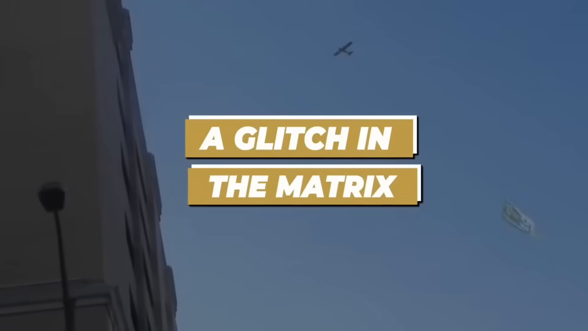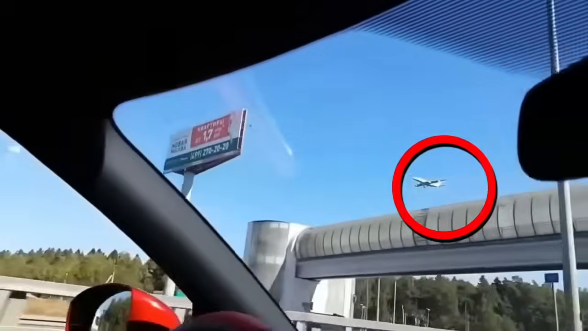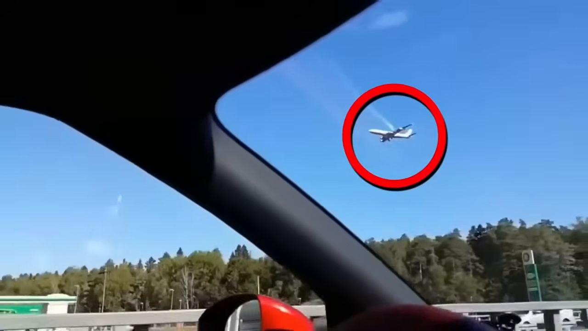A glitch in the Matrix. A person recently managed to record a clip of a plane stuck mid-air on camera. It seems like the airplane has stopped moving due to a simulation glitch and is just floating in the sky.